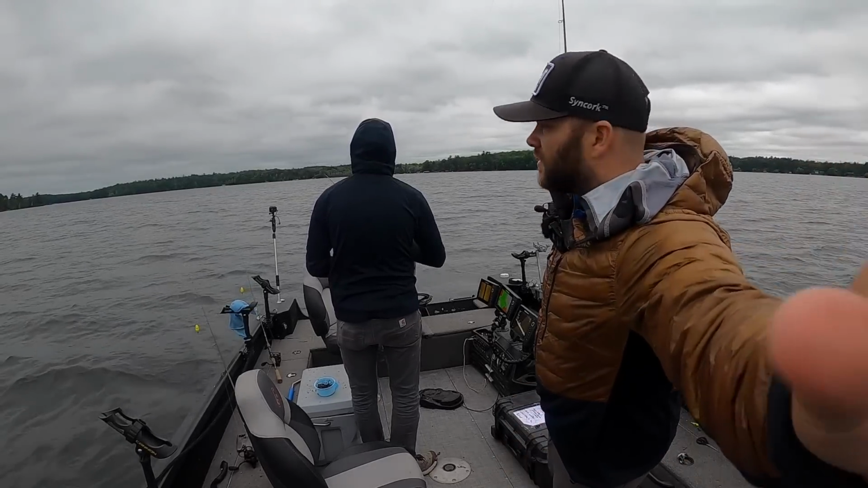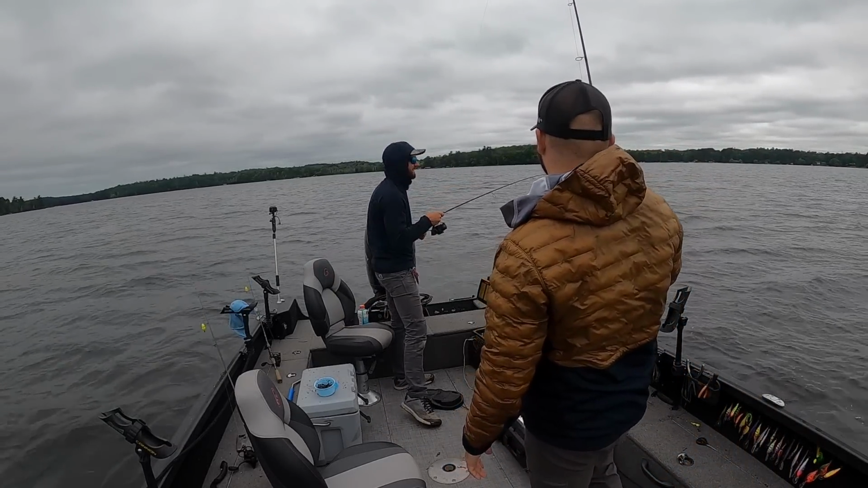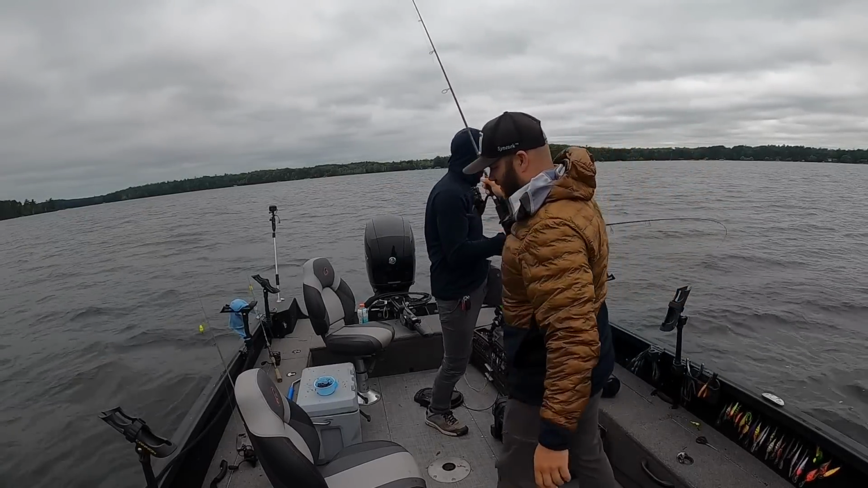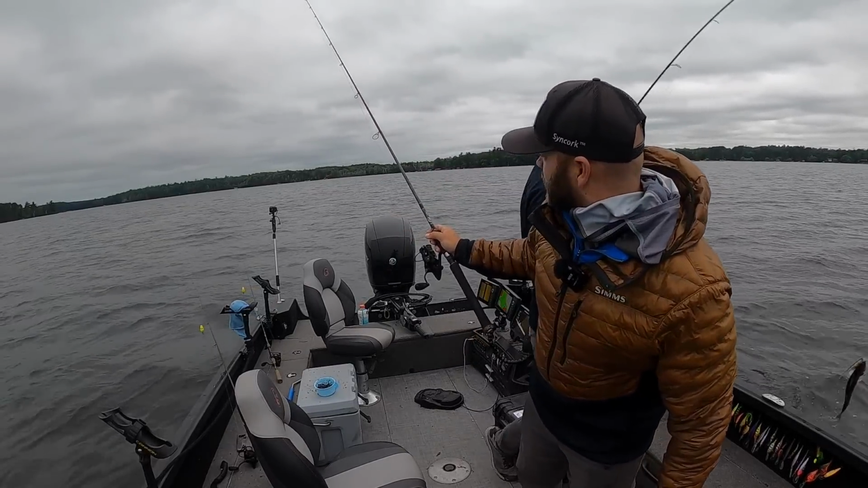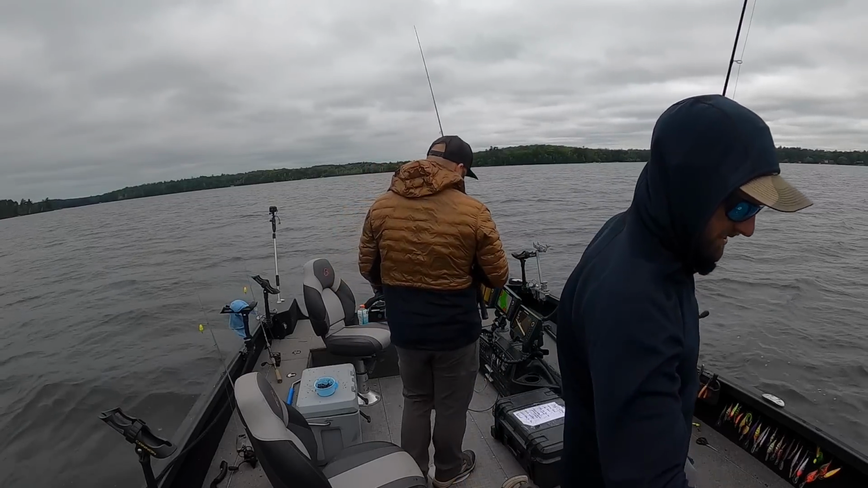Actually, hold on. Oh, right there. Wow, I was literally going to shut the camera off. There's the pinpointed cast. Yeah. Another walleye. Didn't think it was gonna happen that fast. Another walleye. Flipperoonie. Yeah. Successful evening.